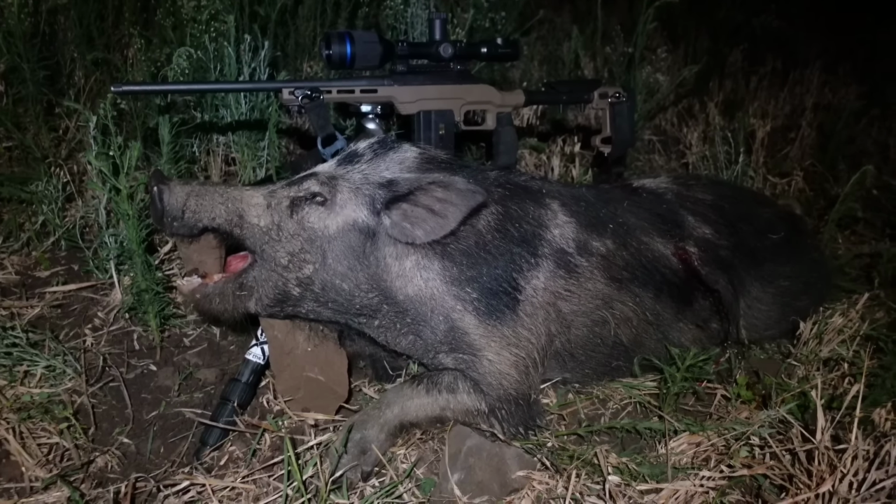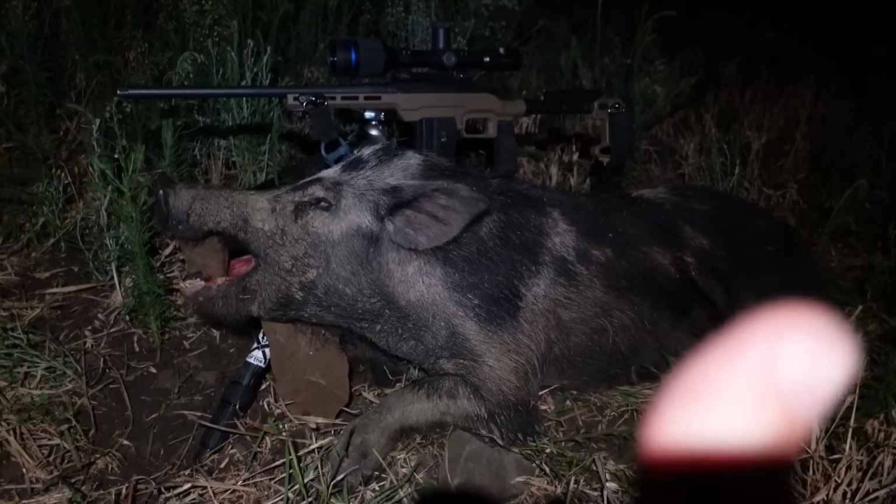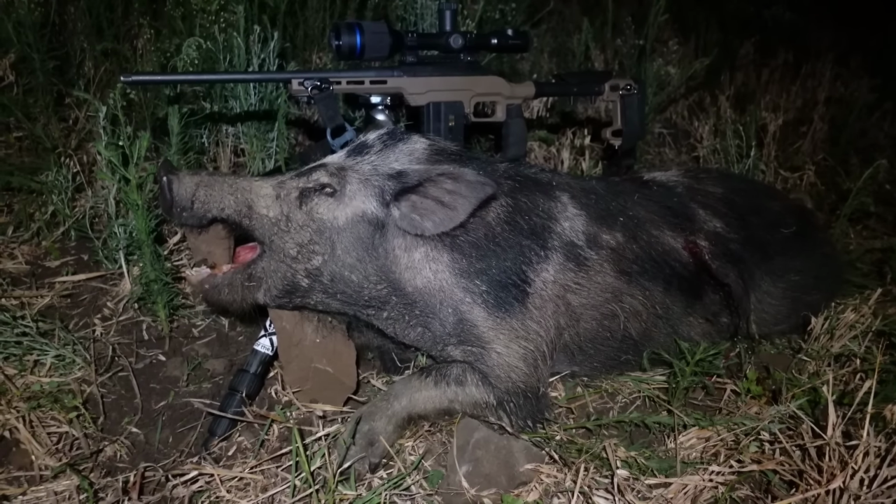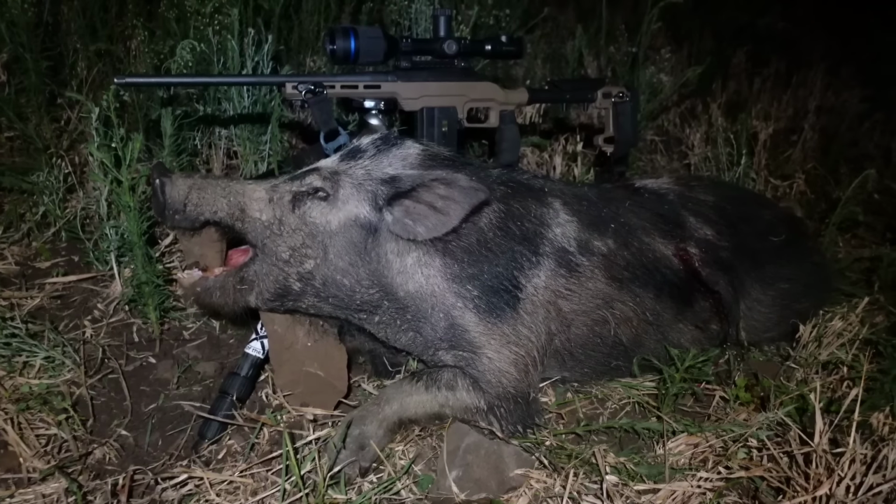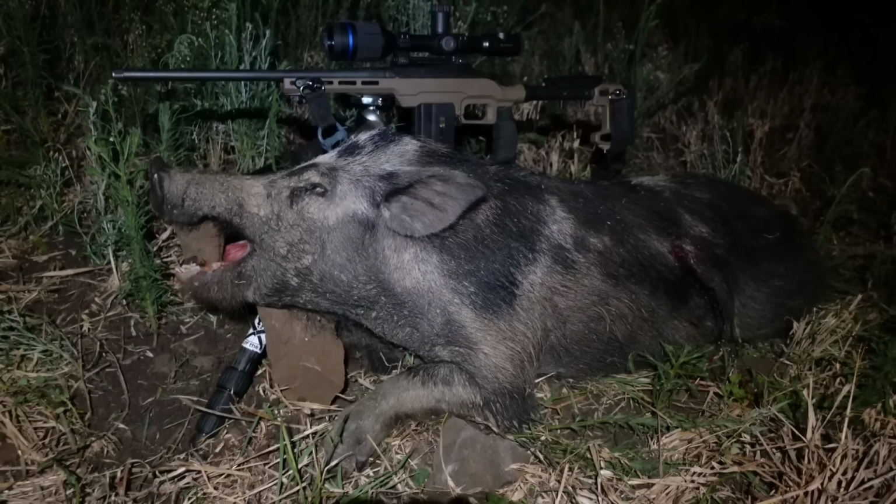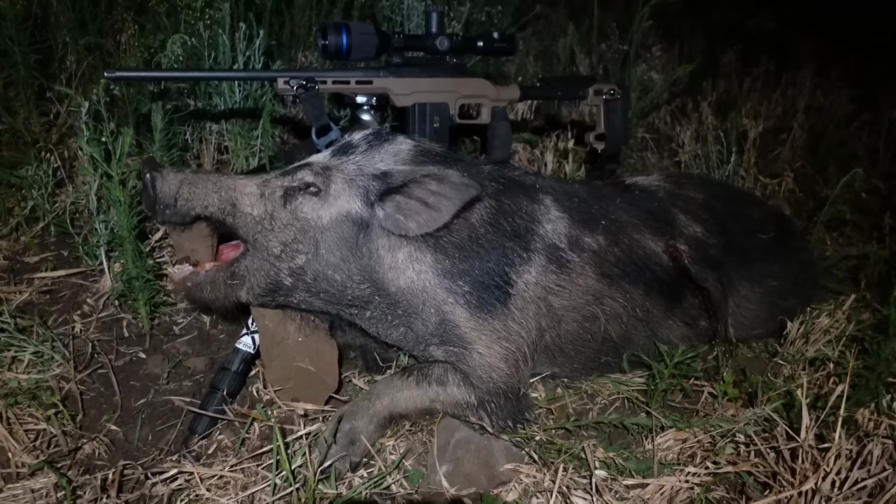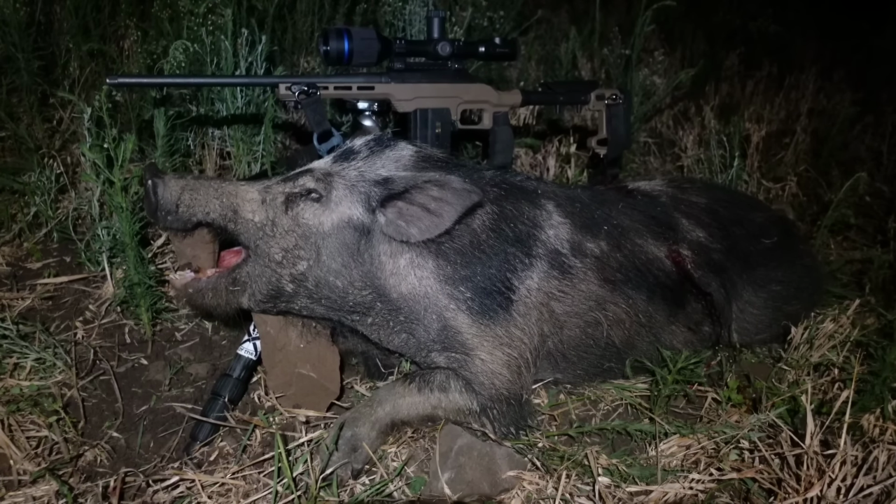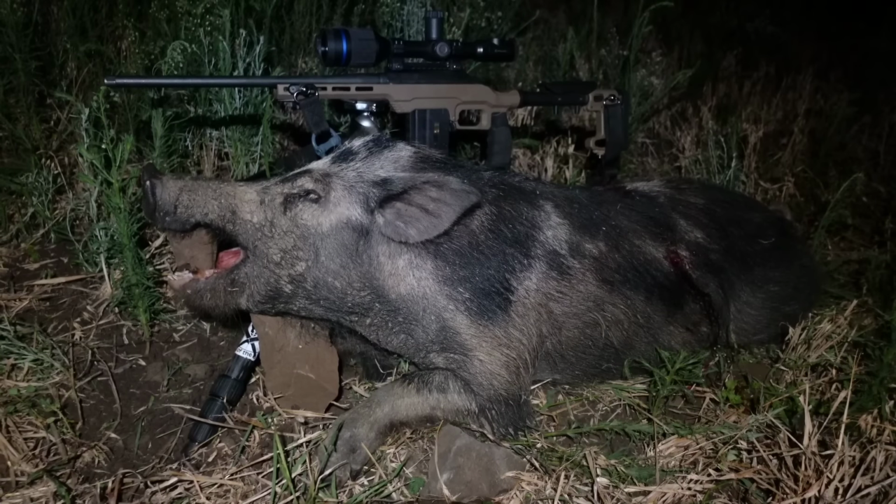What was meant to happen, I was meant to shoot this guy and then pivot back onto the closer pig and slot that one too. Well, the closer one took off. As you'll see in the footage, they went straight into a depression, then behind a tree, and I just couldn't get a shot at it. So I didn't quite read the lay of the land there, which is a little bit of a shame, but nonetheless, good outcome. I'm not happy.